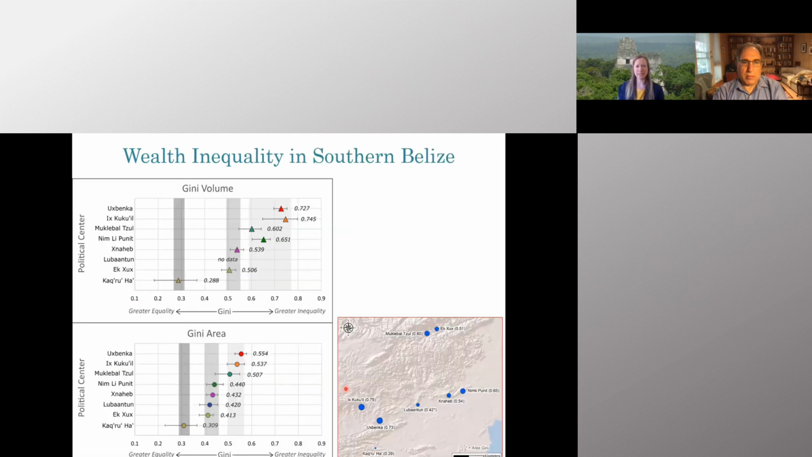Now we're going to take a step back out to the southern Belize region. And again, Ushbenka and Ishkukwil Gini coefficients were calculated using LiDAR data, while these other sites such as Mukli-Balsul, Ekshush, etc. were calculated using traditional archaeological pedestrian survey. So a few key findings are that there's variations in wealth inequality, but generally it's fairly high.